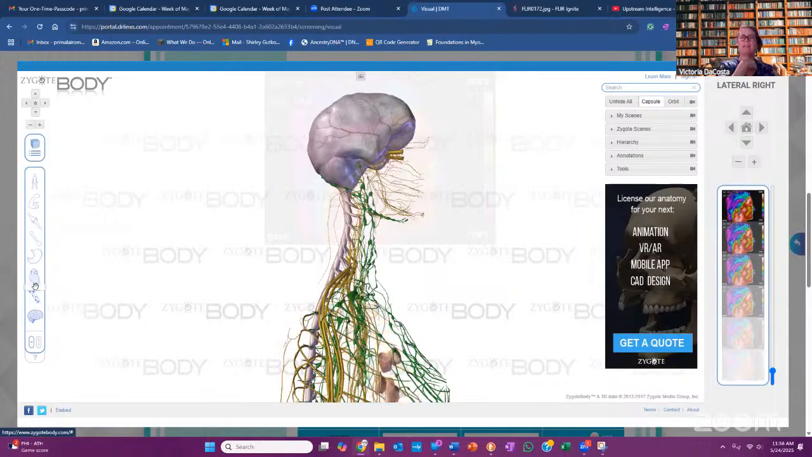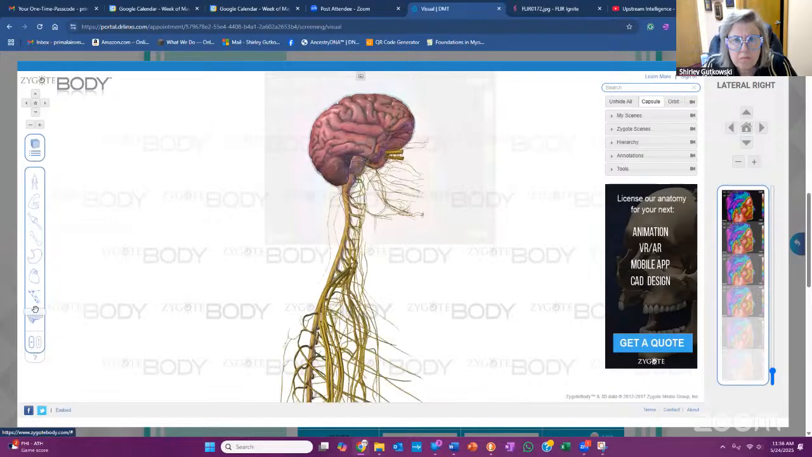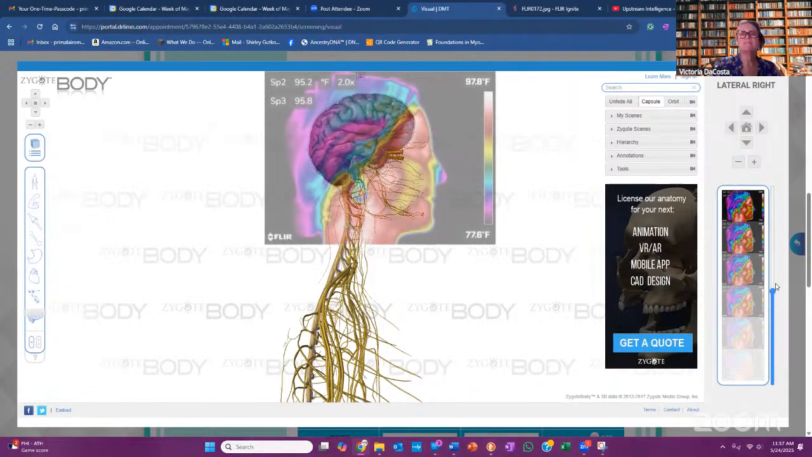Do you palpate her neck? And you do extra oral. Yeah, the doctor also did that. I just took her pictures. I said, stand here. Good for you.